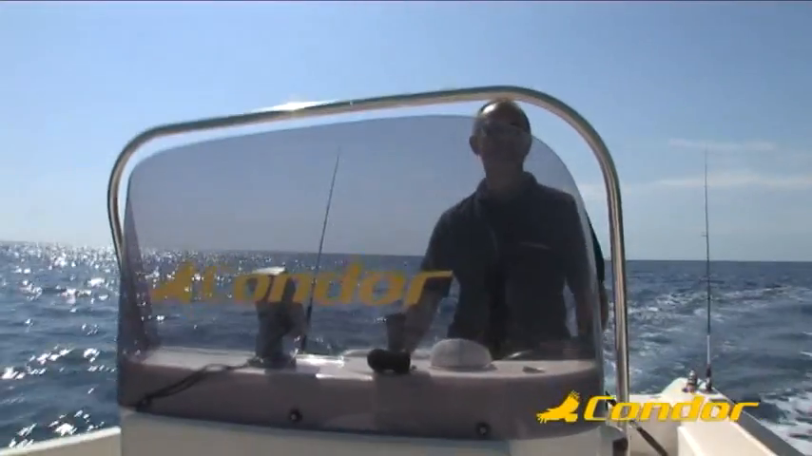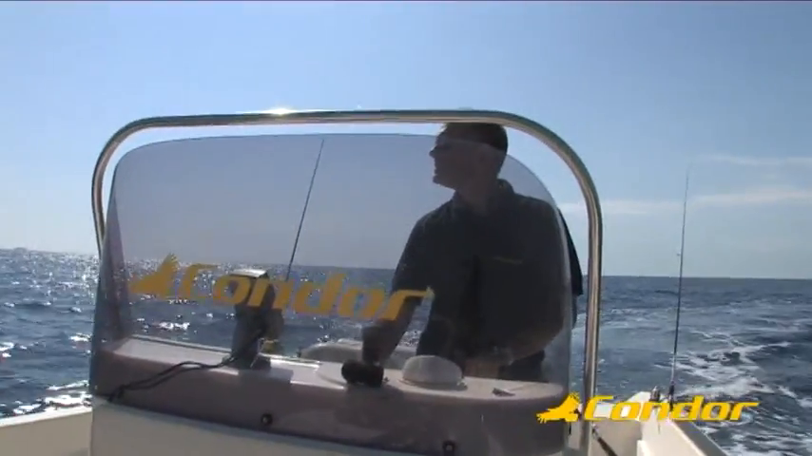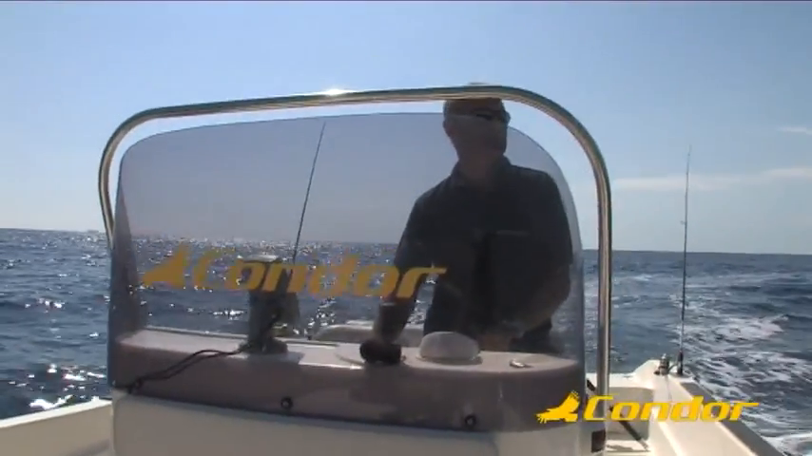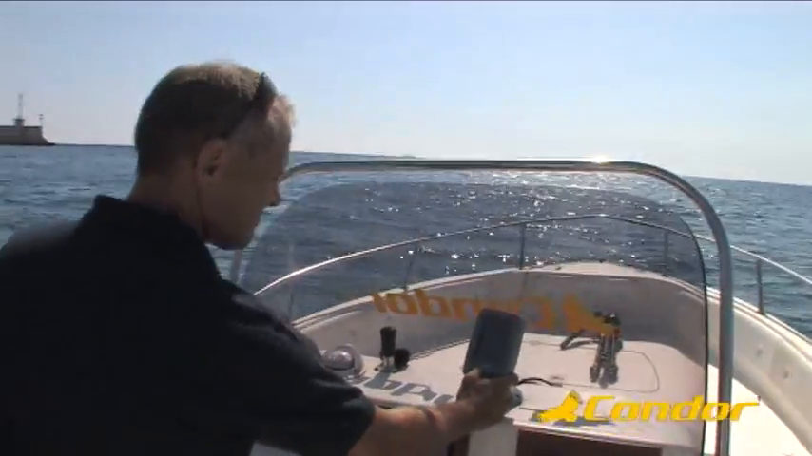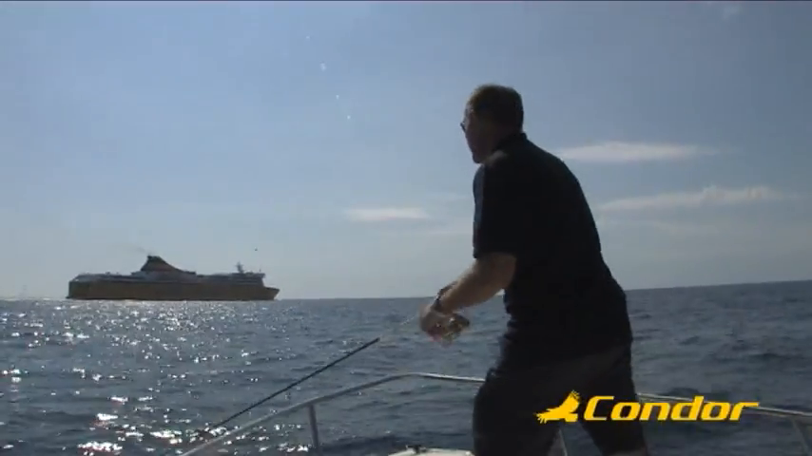Thanks to the advanced automatic operation function, all the settings of your Condor Fishfinder will be automatically adjusted to provide the best possible image on the screen, according to the depth and to the particular water conditions. This auto function means you do not have to adjust the setting, but just enjoy your fishing.